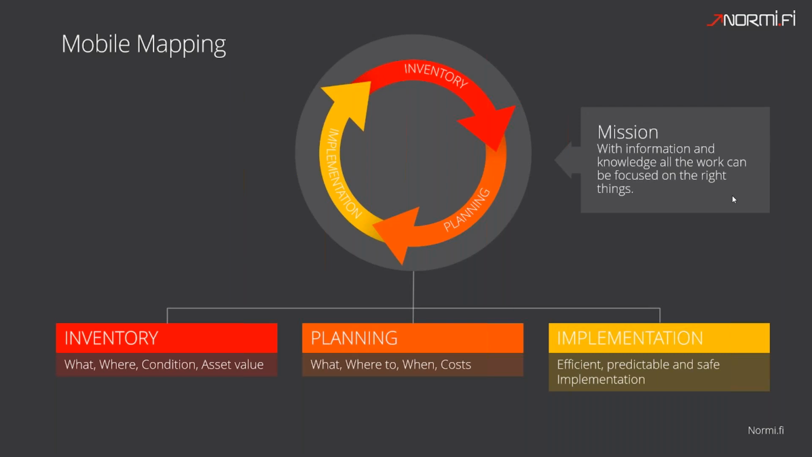And with this inventory, we give them a tool and exact cost assessment. And also, when we have very good data, we can use it in implementation and do the actual work and replace all the bad signs or do the maintenance work that needs to be done in a period of 10 years.